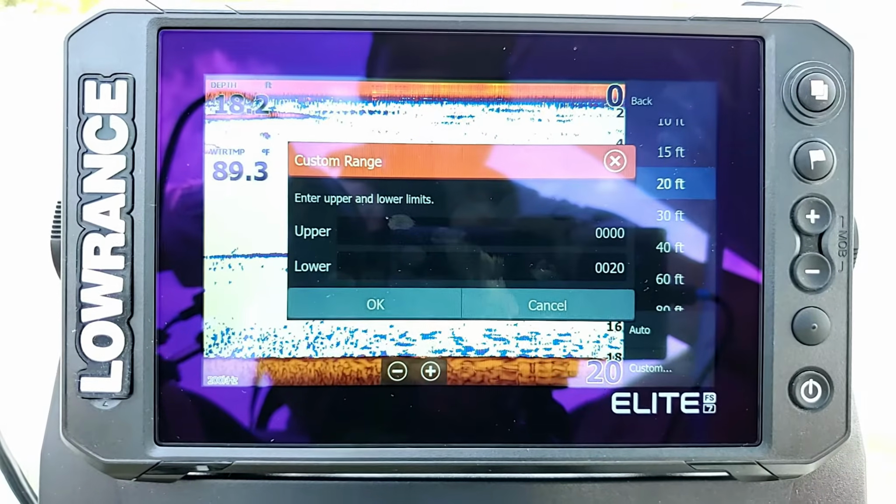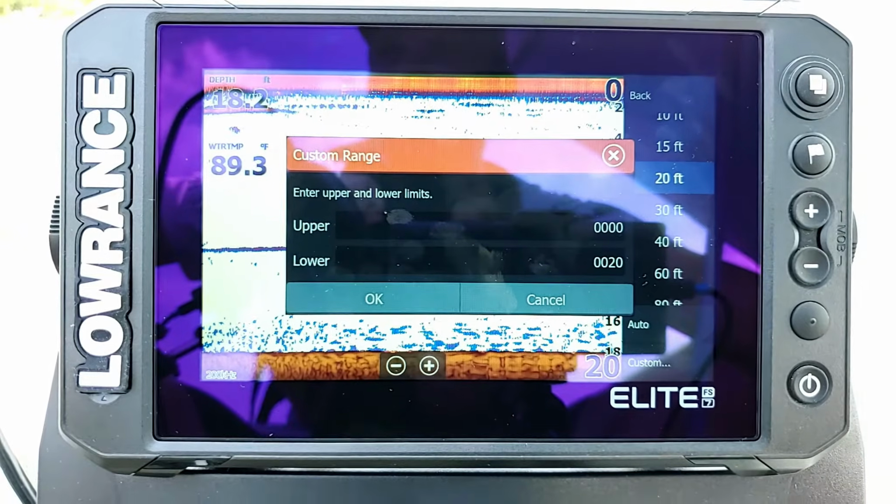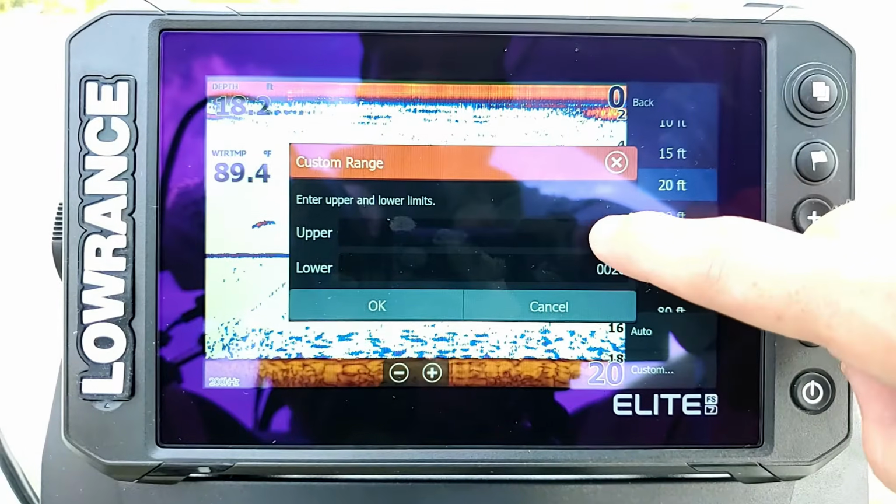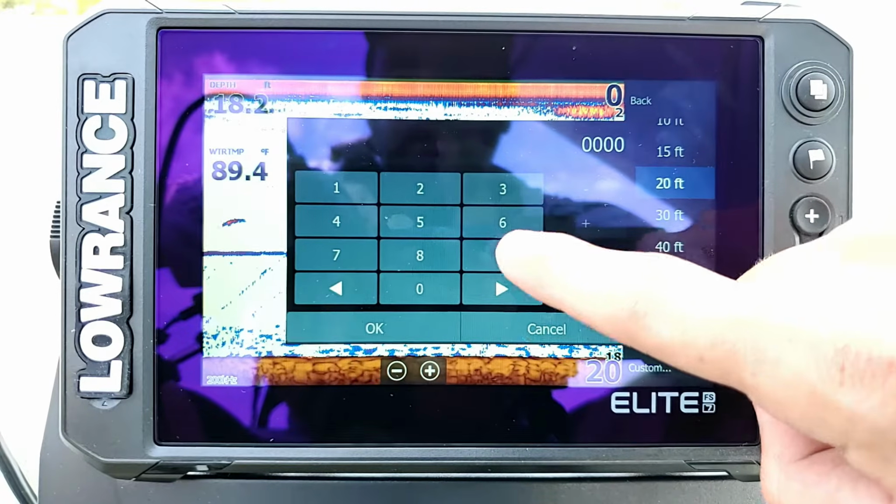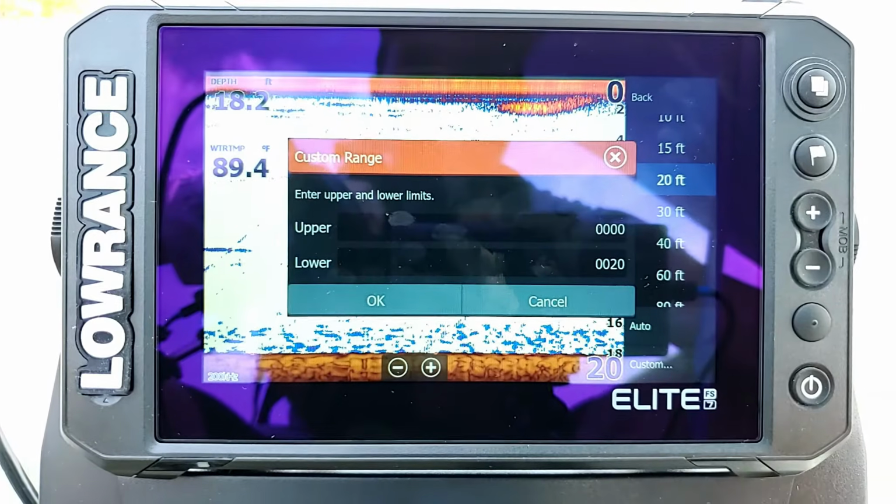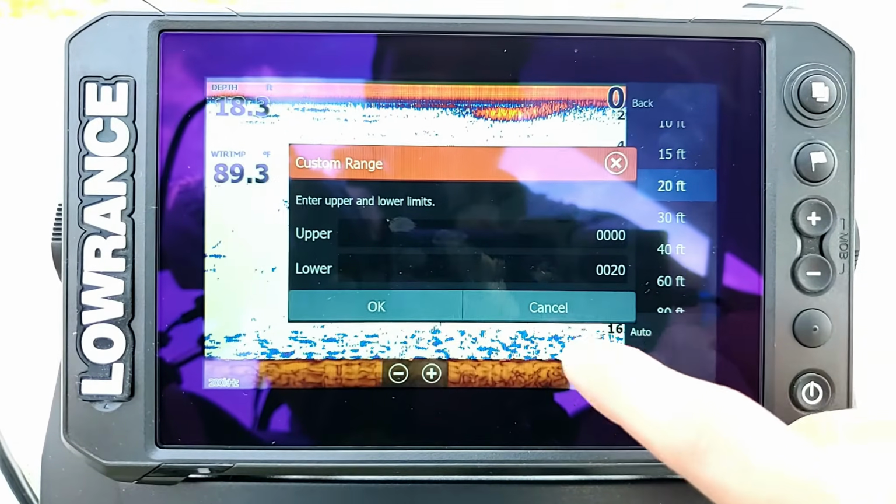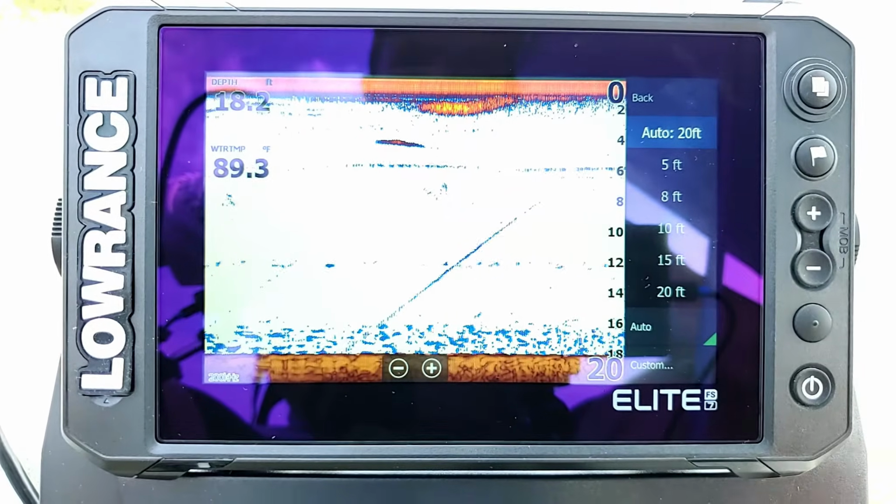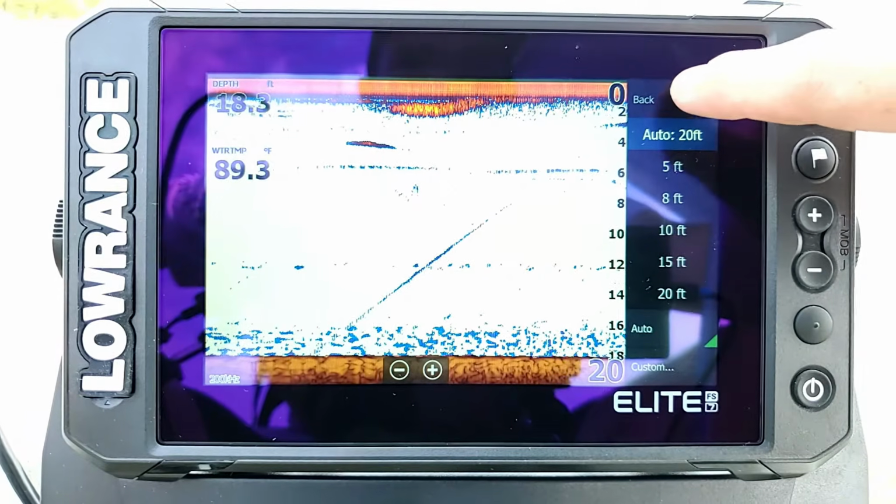So let's say if I was in salt water and I really was only interested in between 50 and 100 feet on my screen, I could go in here and set it and manually select it between 50 and 100 feet for my upper and lower limits. But for now, I'm going to just go ahead and hit cancel and leave it where it's at. And I'm going to turn my auto back on. Now let's go ahead here and select back.